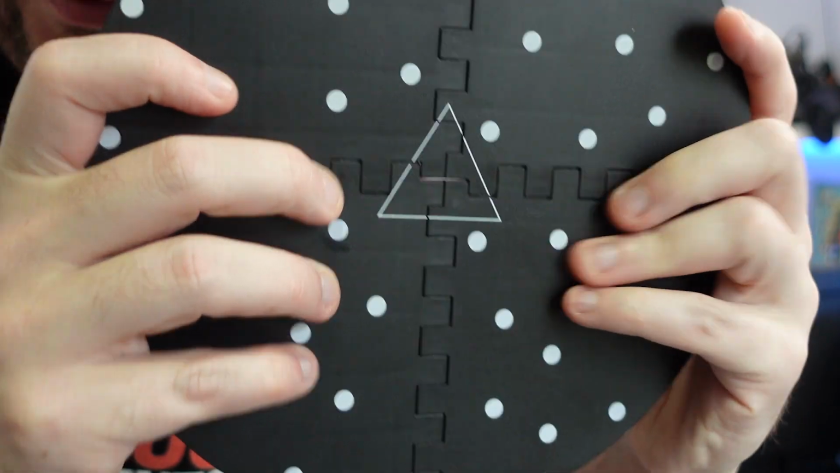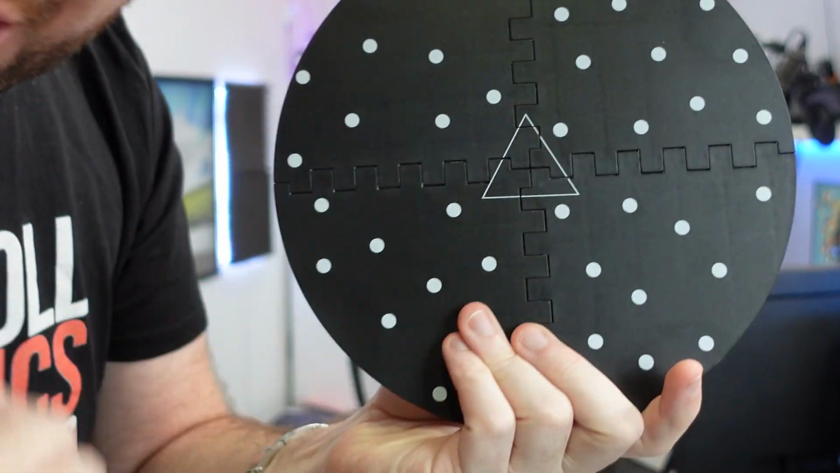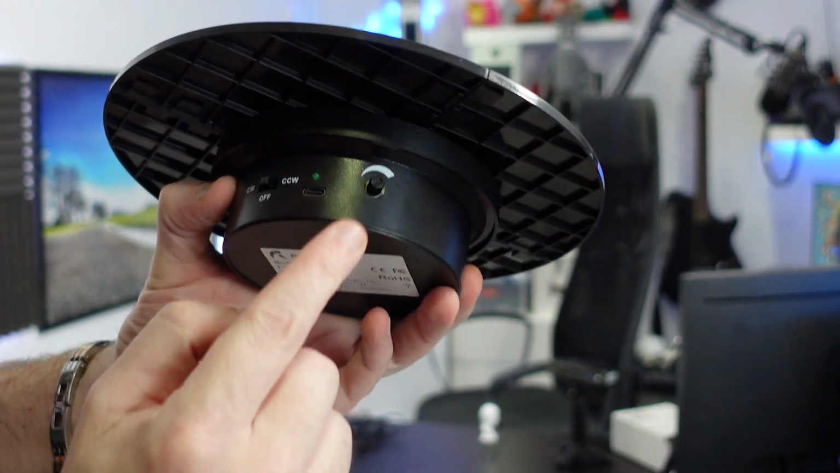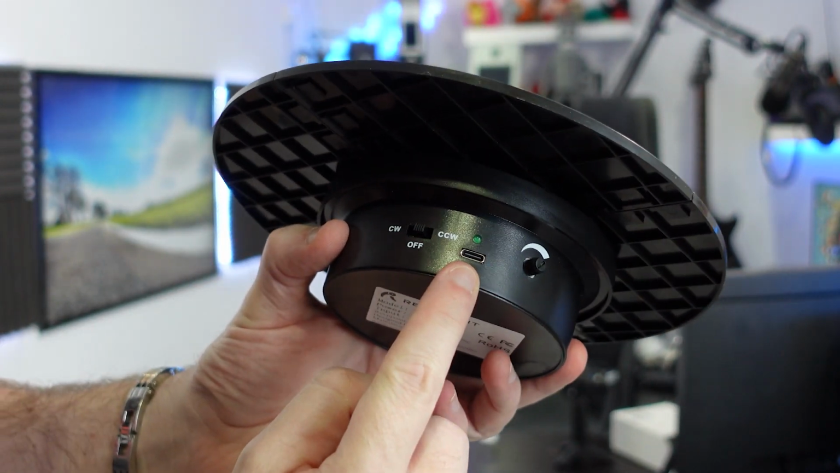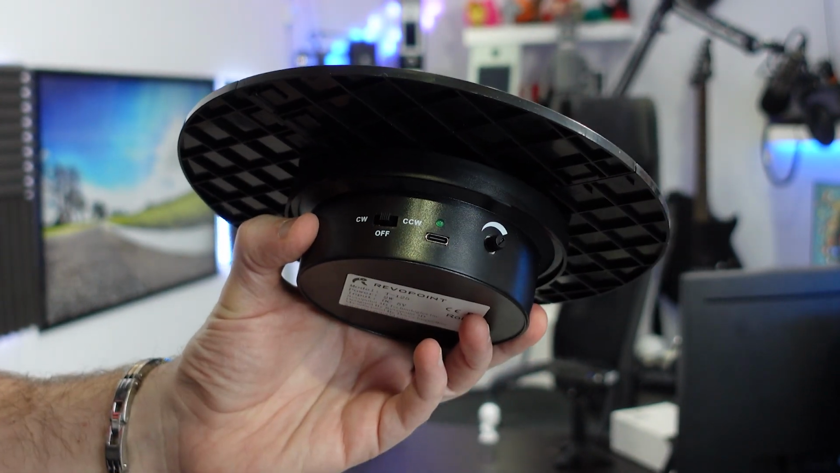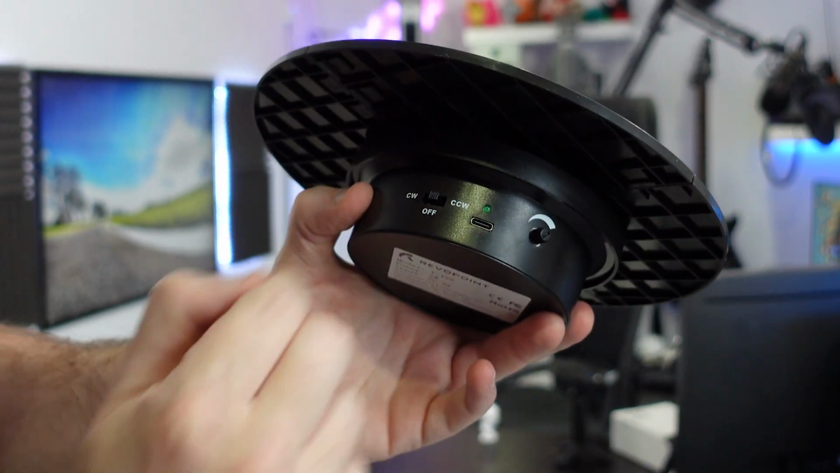There we go. So now it is a triangle. Okay, so our little turntable, it's pretty straightforward. You've got some basic options here. You can adjust the speed of the turntable, put the power into it through a USB, and then you've got off, clockwise, or counterclockwise.